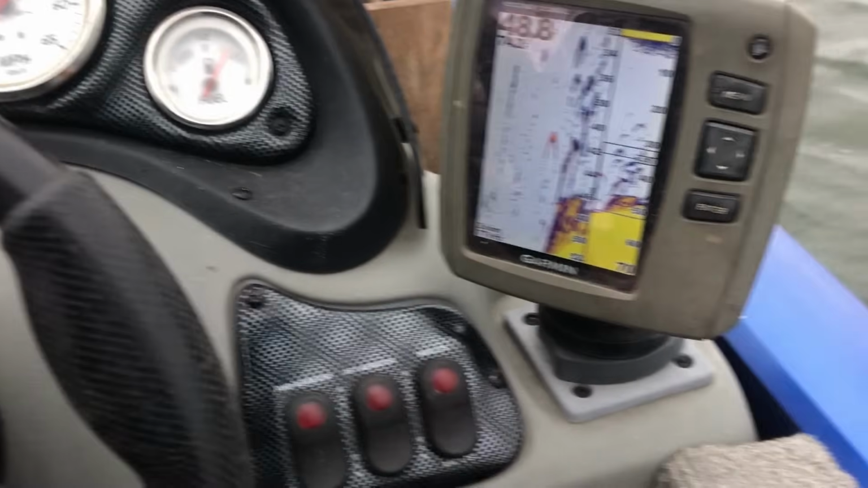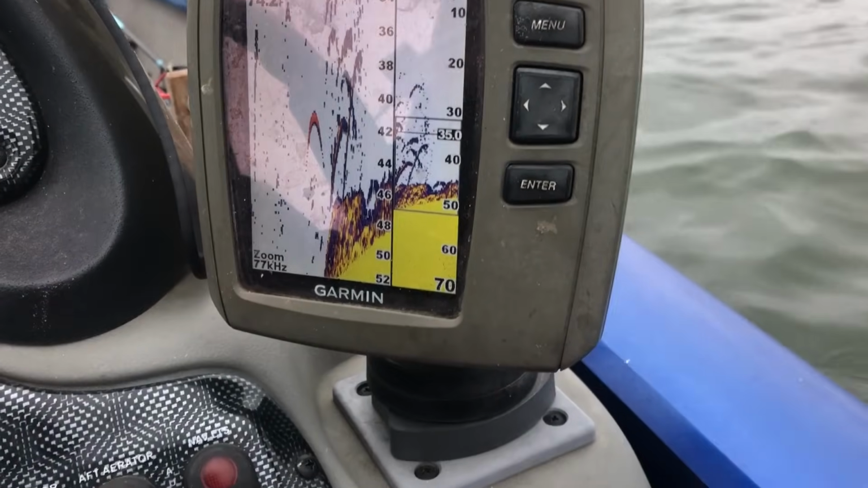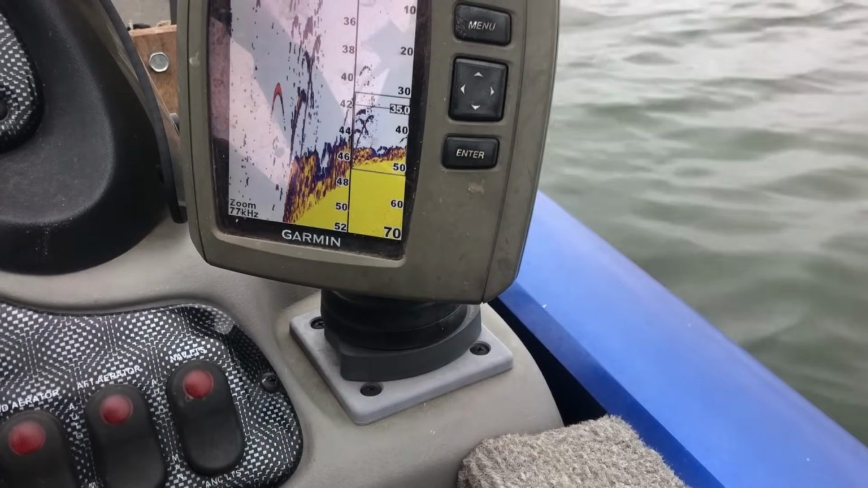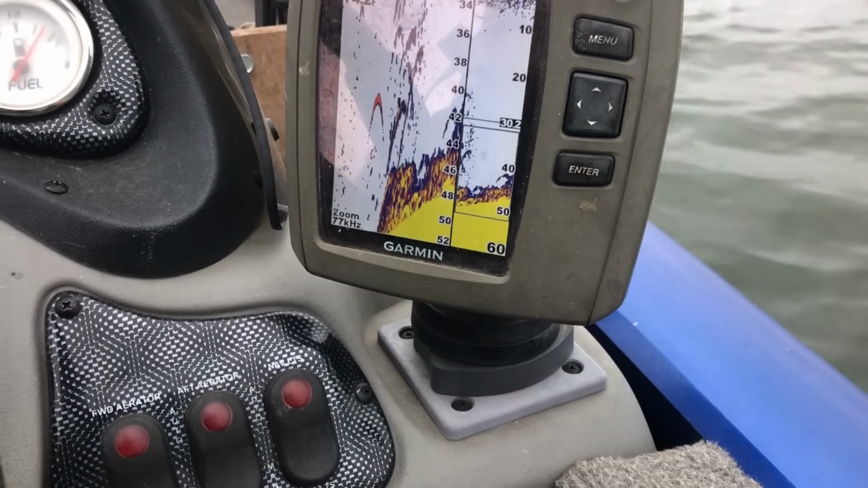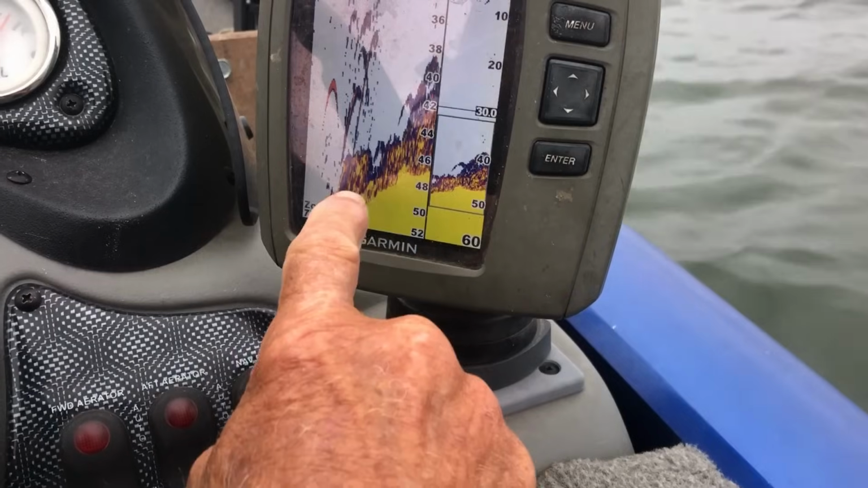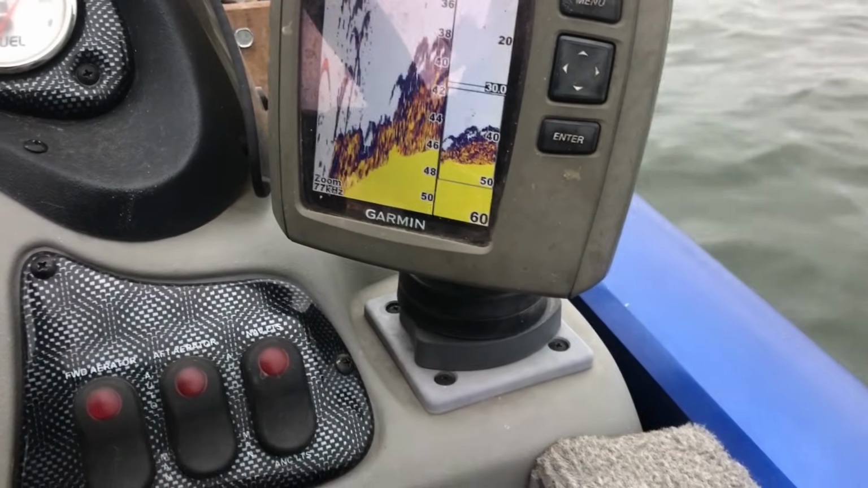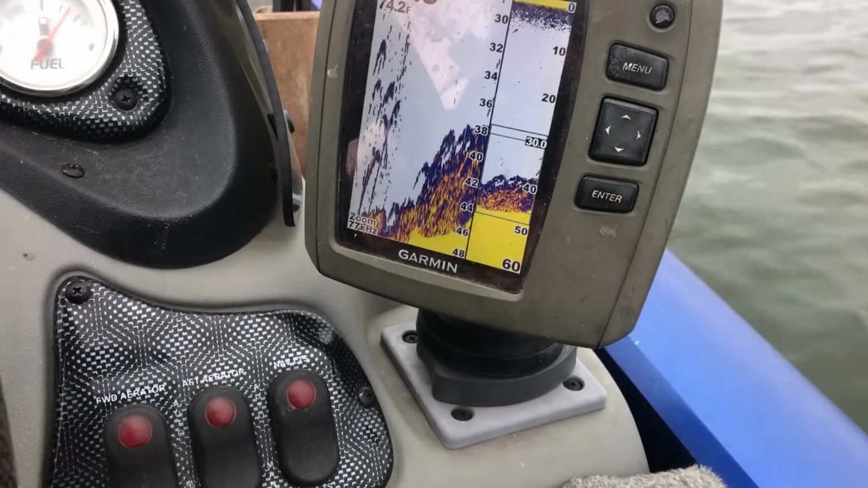Hey, we're on Lake Monticello, and I'm gonna show you a little view of the fish finder. We're gonna look at the fish finder a little bit on the way into where we want to catch our fish. Hopefully they'll be here. You see off the side here, you start right down in here, you start seeing a lot of shad and stuff. Always a good sign. It could be catfish right in here above that, and it could be perch.